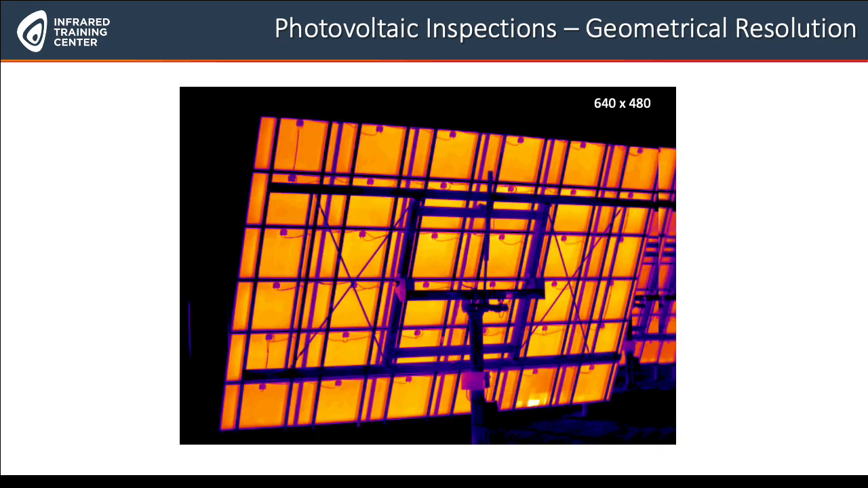So what we do see here in this example, if you look at it, it is a very highly detailed image. If you look at the bottom of this panel right here, you can see some heated cells. You might not be able to see this if your camera does not have a good resolution, or if you're standing too far away and maybe don't have the appropriate lens for it. Also, the NETD value, so the sensitivity value, matters in this case. But I mean, if you can present this to your customer and show it, look, there's a problem you have on your PV module here, this matters, of course. Yeah, it's a different kind of quality that you can present to your customer.